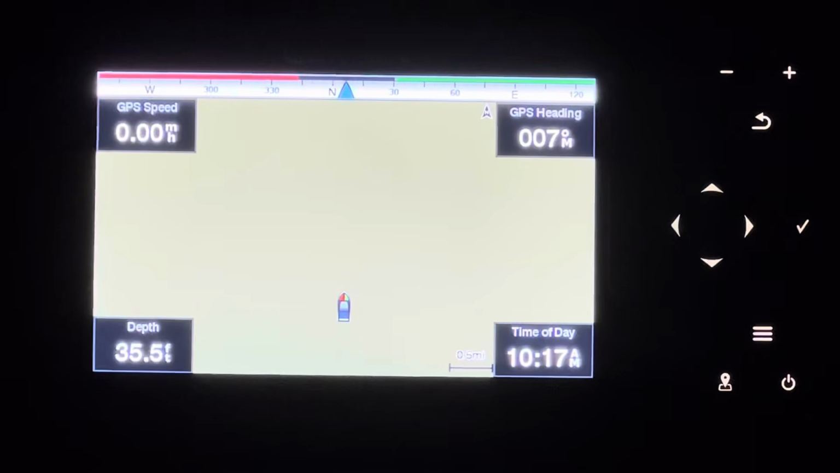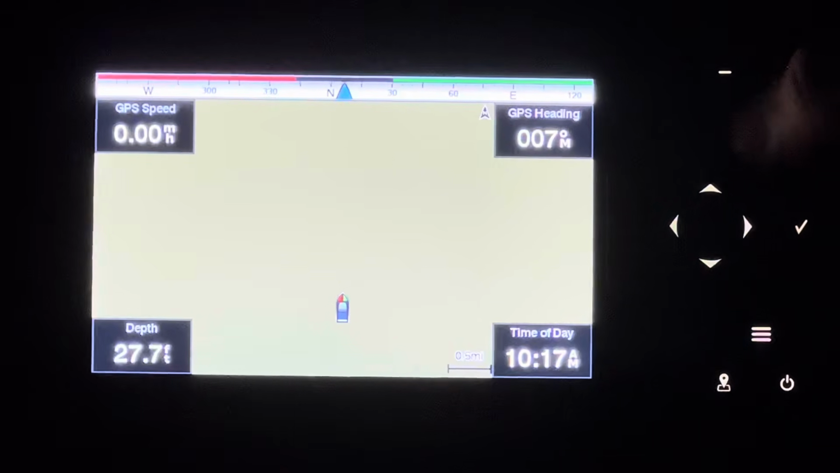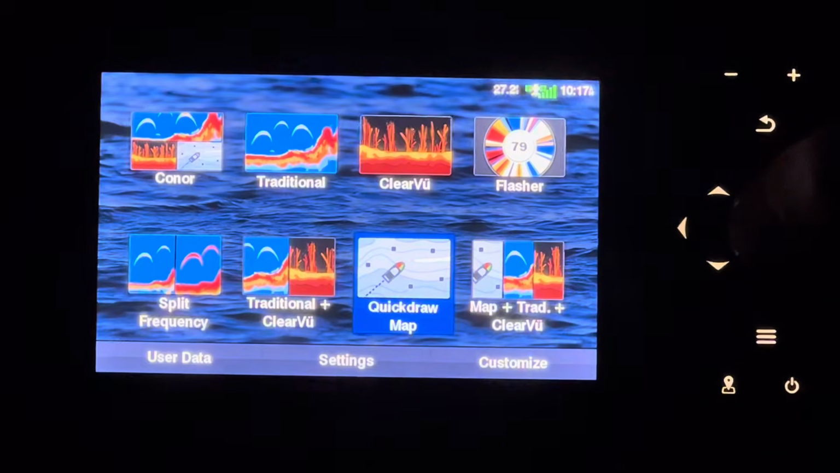I'm pretty sure it tracks your route along where you'd fish for the day. It basically tracks your route, and I think you can save a couple hundred waypoints on here. So that's pretty useful. This is probably more useful for the bigger ponds, like the Lake Winnipesaukees of the world. This is one that I'll be using quite a bit as well.